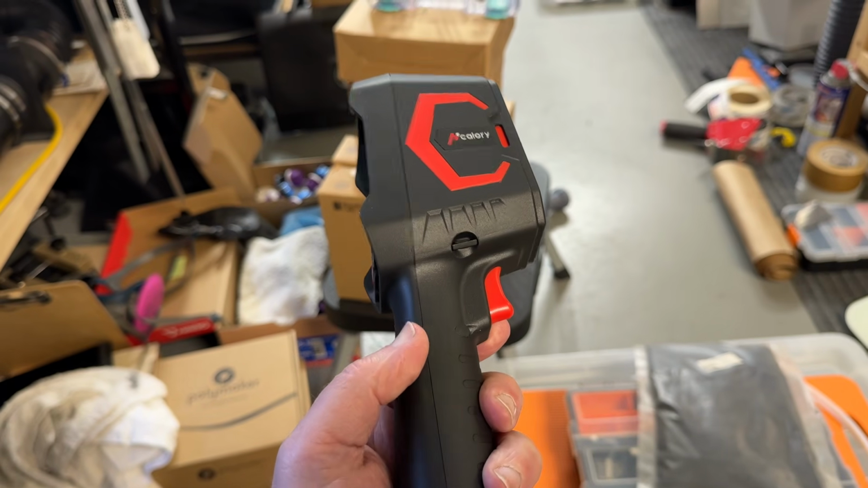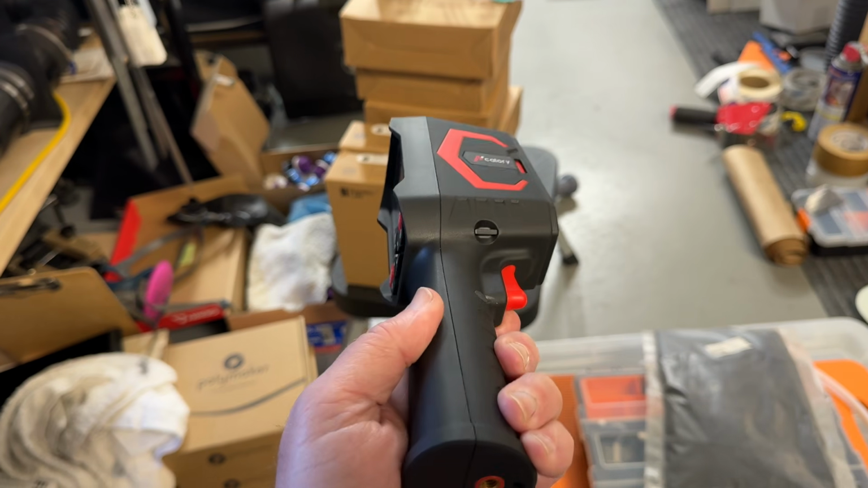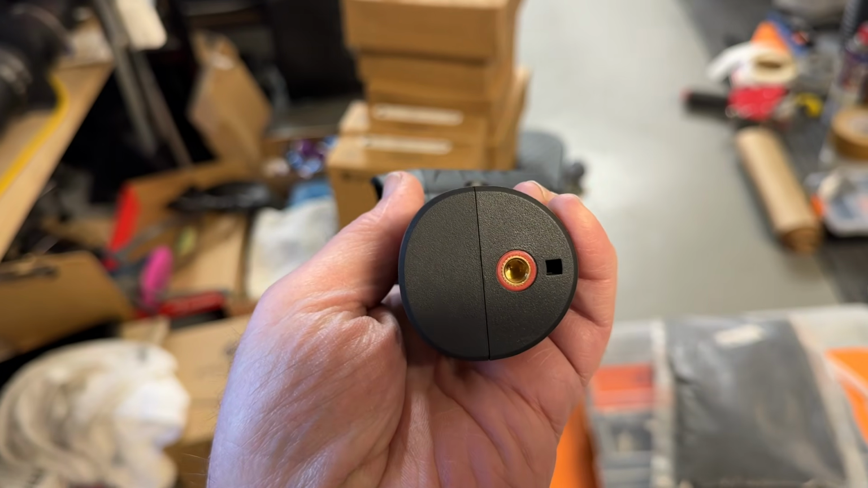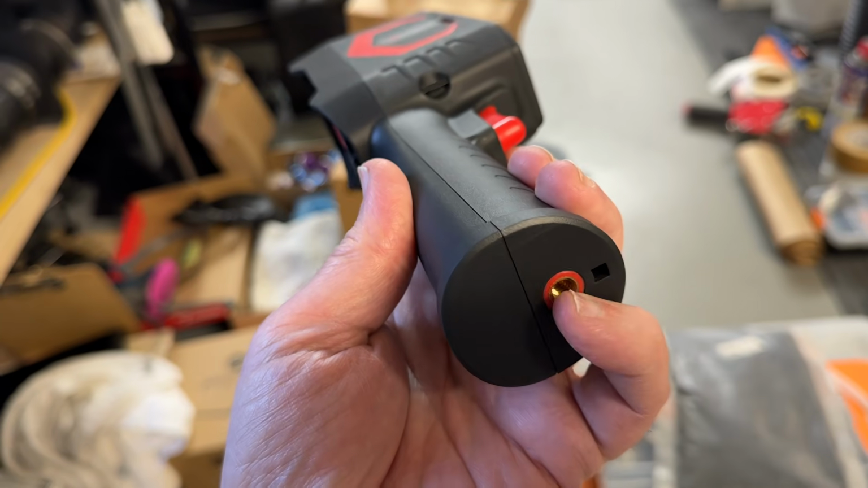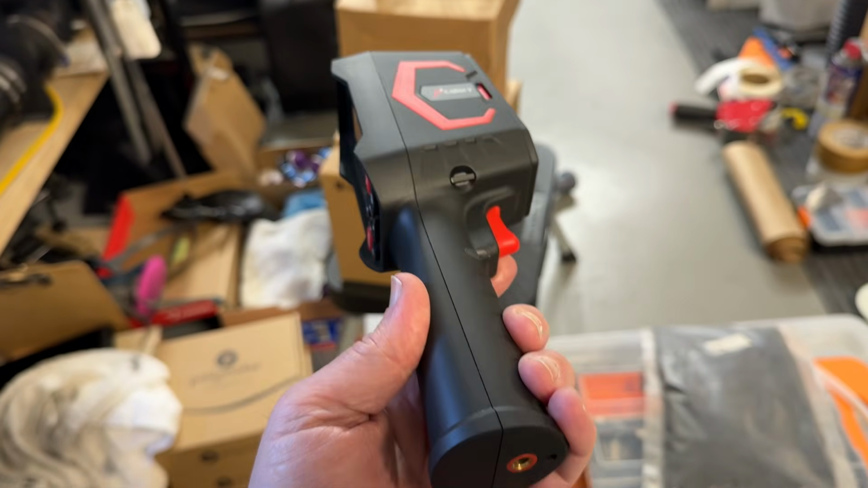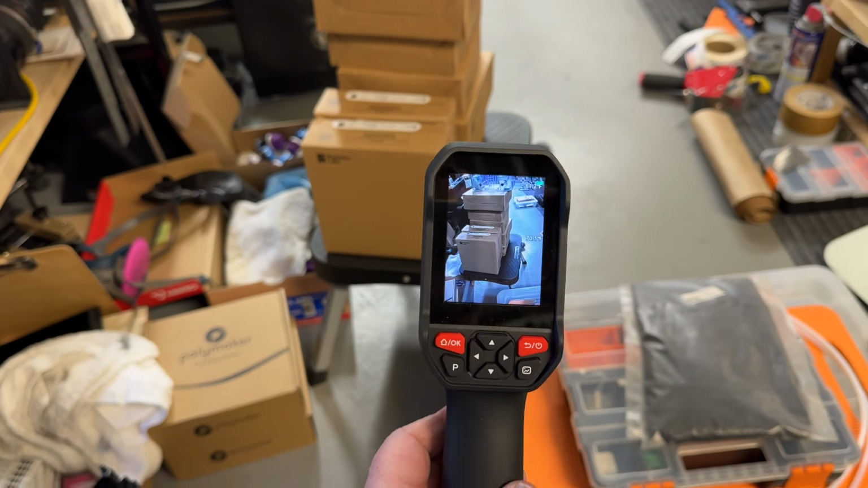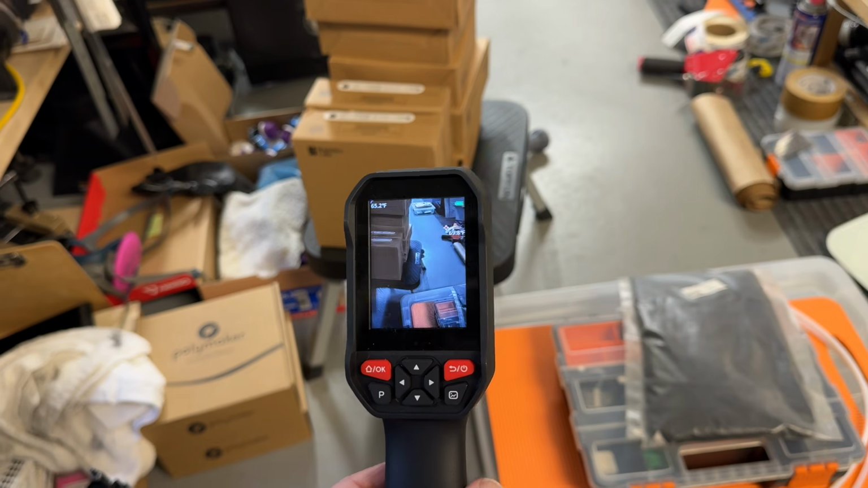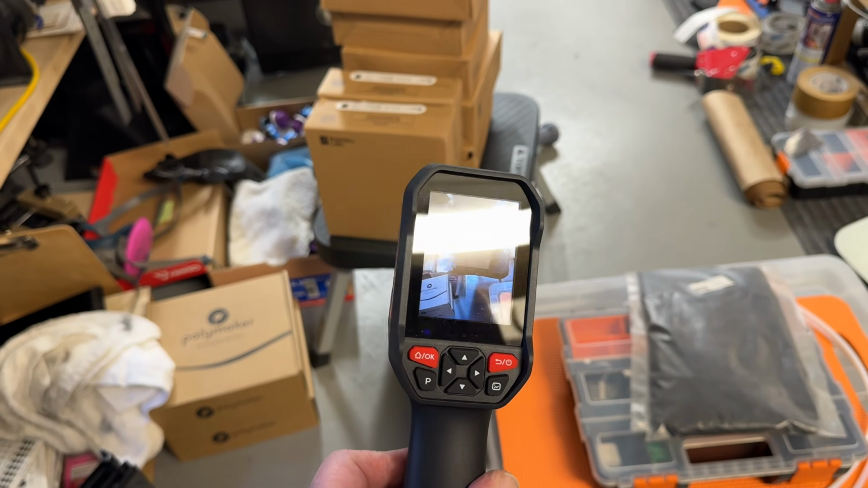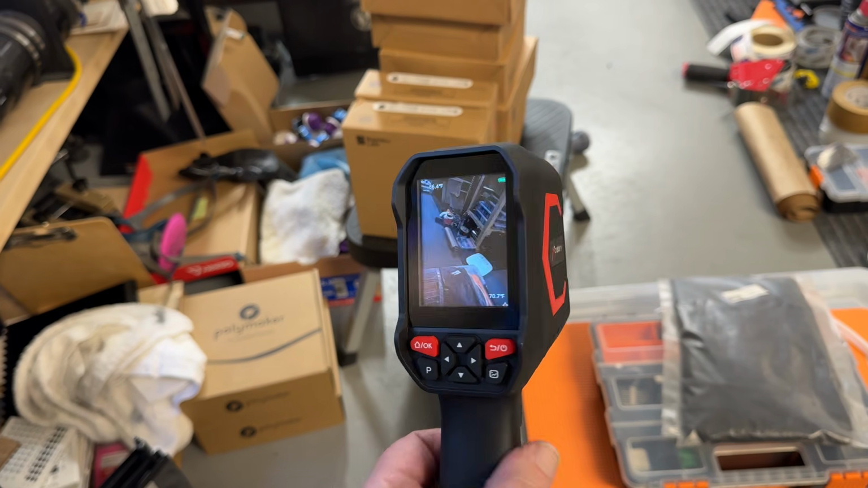Even though you're going to use it handheld a lot, there's going to be times that you want to be able to attach it to something, and I love when they put a tripod mount in here. It seems like a tiny little thing, but you'd be amazed how many of them don't have that, and it's a super important feature. The other nice thing on this one, it will run practically an entire day's worth of work. You can keep using it, and it's got a really long battery life.